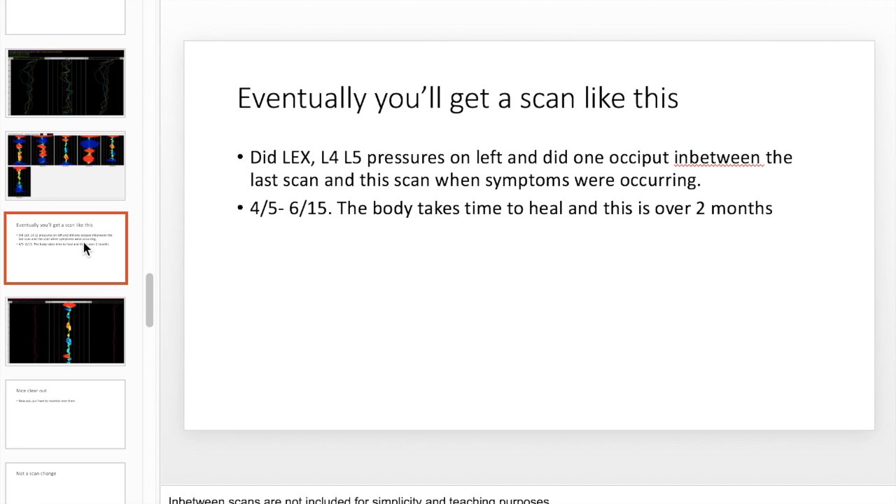After the occiput adjustment, I did left EX and L4, L5 pressures. And I did one other occiput adjustment in between the last scan change and this one, when symptoms were occurring. So you gotta be careful. You can't always go after symptoms, but I was a student, whatever the symptoms were, I was like, well, they came back, must be an adjustment. Be careful when doing that. You don't want to dig yourself in a hole. So this is over 2 months.